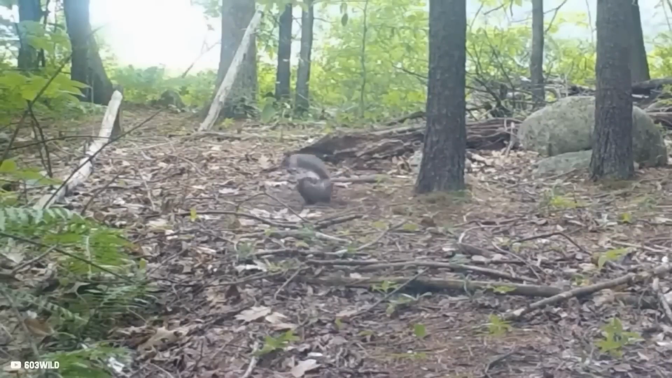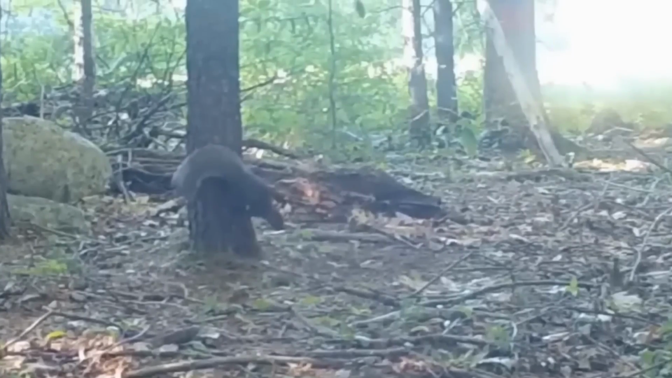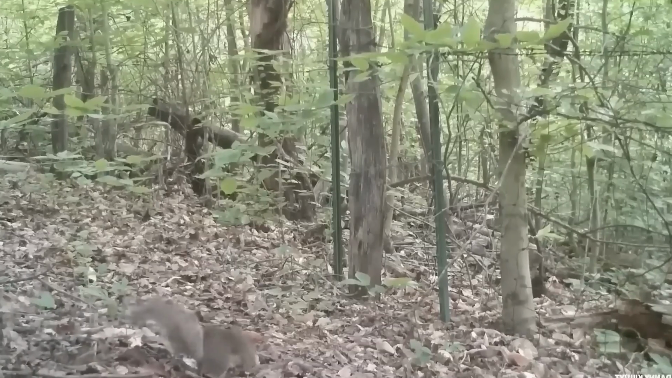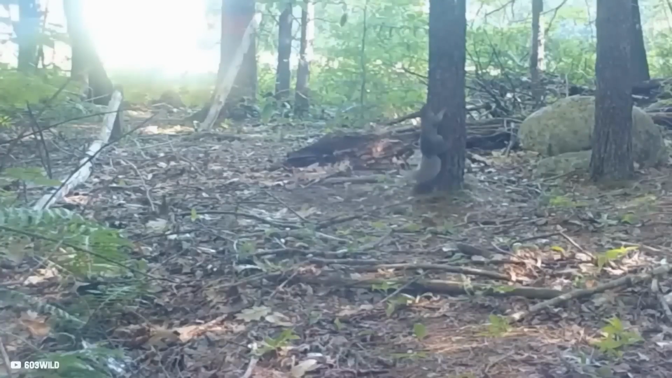If you love nature and watching the habits of these cute little critters in your neighborhood, then getting a trail camera will be one of the best investments. You will get endless joy from these cute moments of squirrels jumping up and down and chasing each other to their heart's content, which is just what we need to cheer us up on a rainy day.